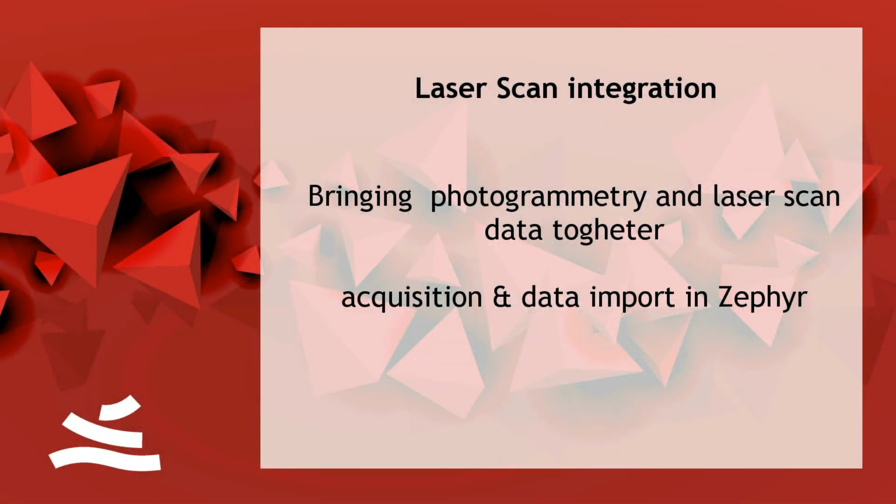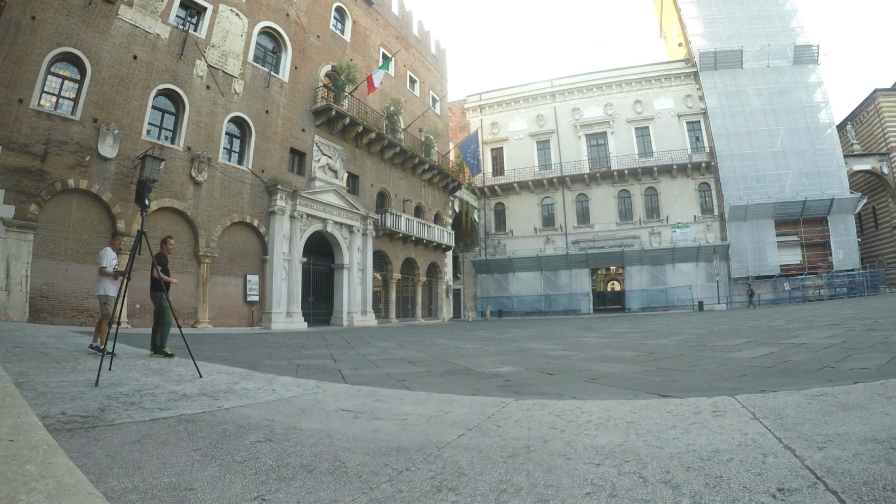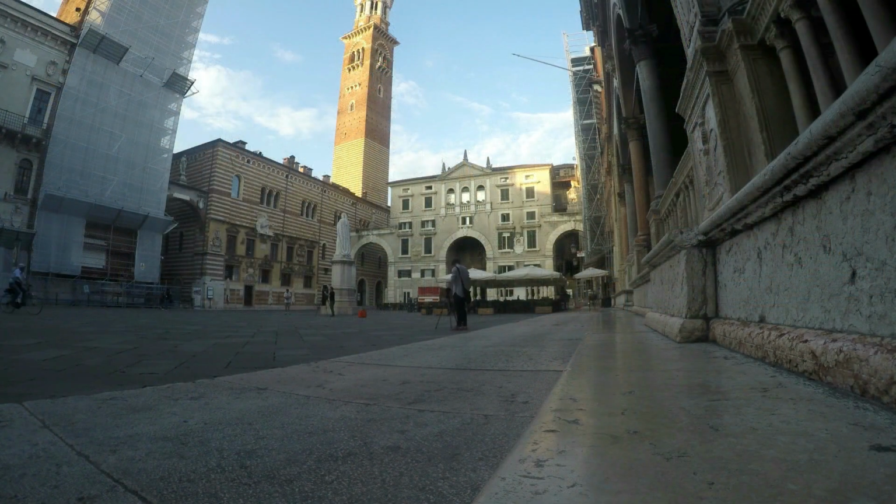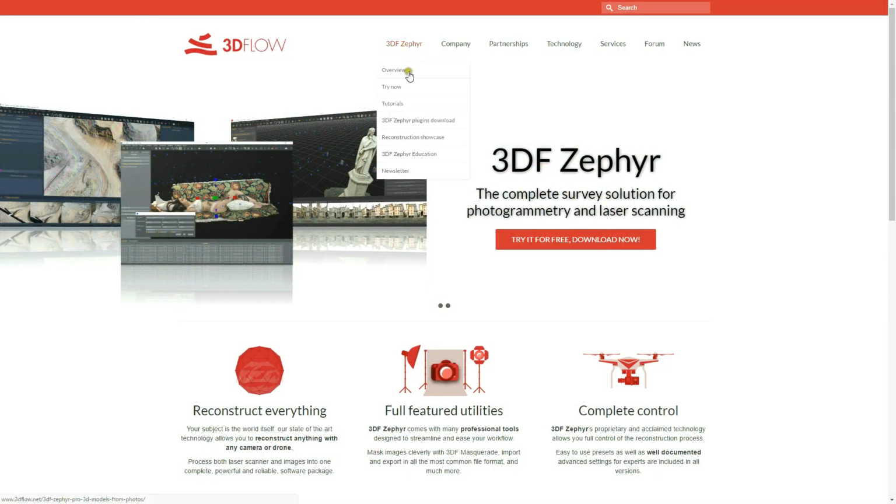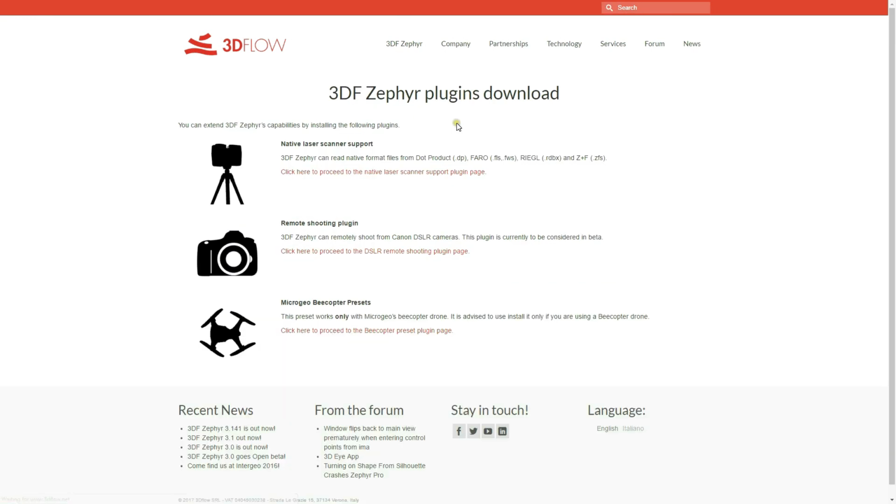So, laser scan integration. We have to bring those two worlds together. How do we do that? Well, first of all, we're in the square, we have to go and do the actual acquisition. So you take your scanner, you go to the place you need to scan, and you bring your raw data to your office.